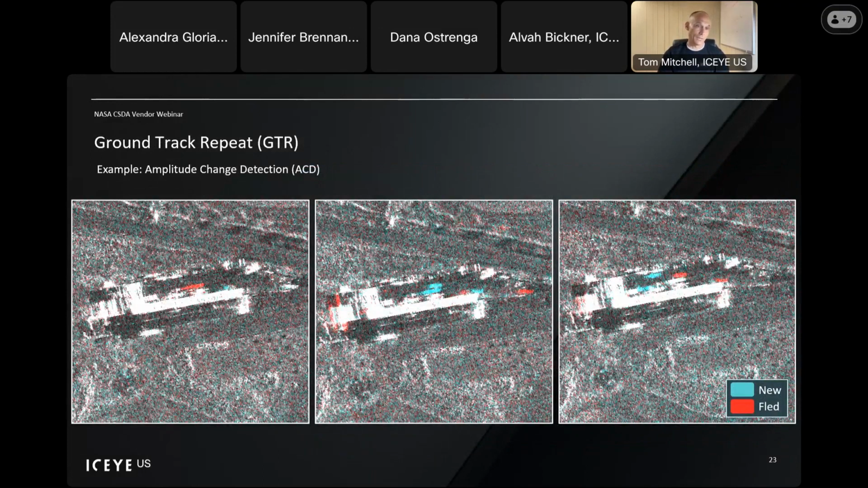This is an example of more, I guess, a classic amplitude change detection product. These products are comparing two images with each other. Returns that are shades of gray are returns that have not changed between the two images. Red would mean that an object was in the first image, but not the second, and blue, they're in the second, not the first. So what this enables you to do is to quickly look at an image pair and highlight the changes very quickly.